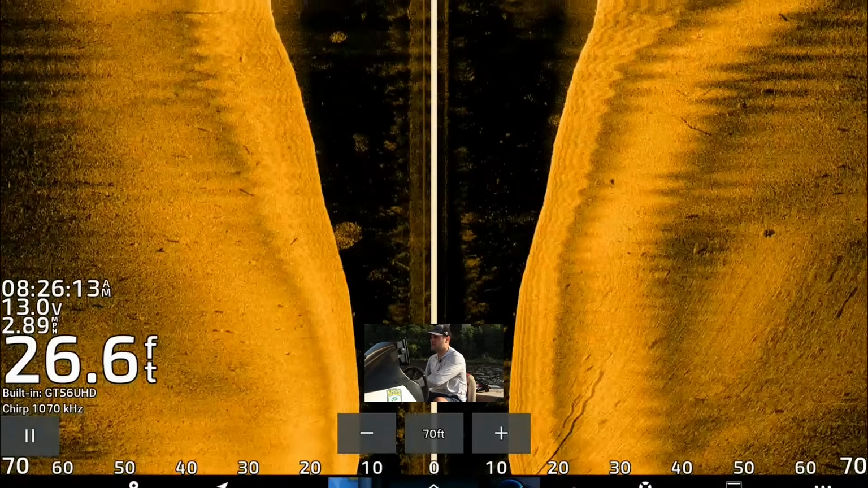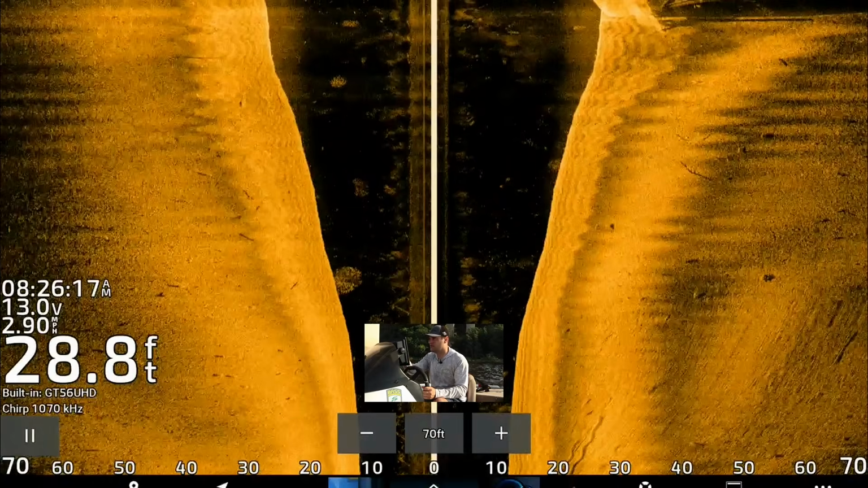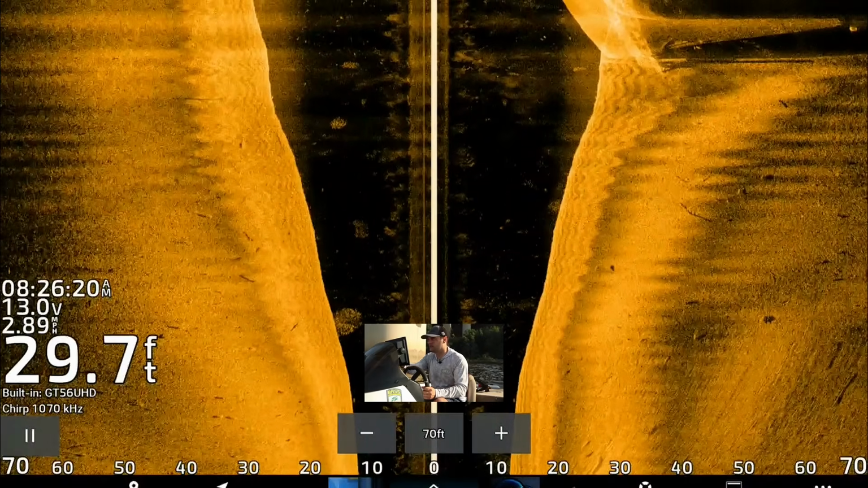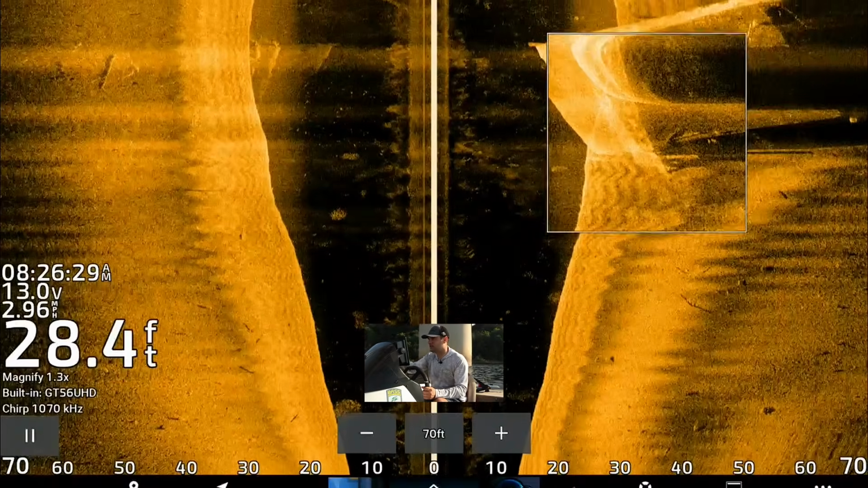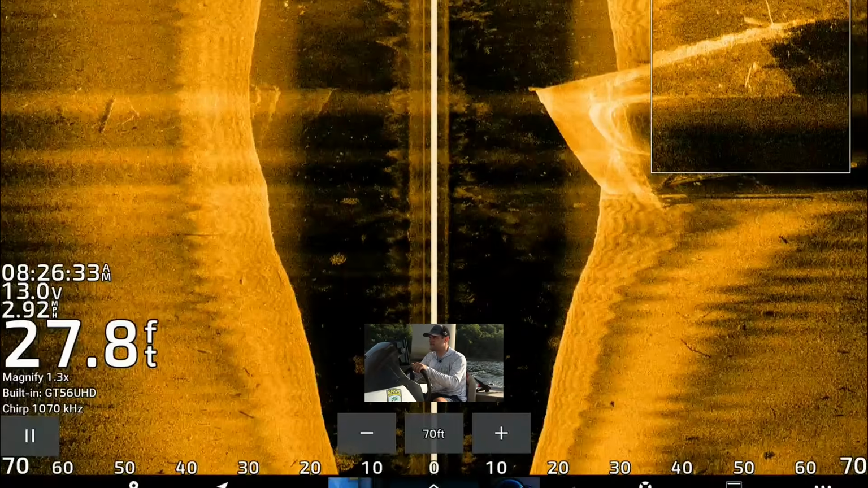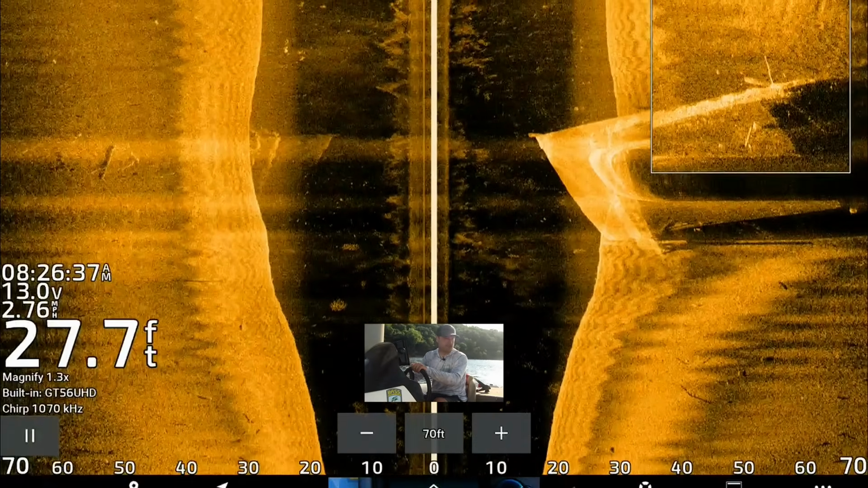All right, here we go on the right side of the screen now. We got the concrete footing, and there's the pillar. Coming at it the other way, the fish actually stood out a lot better. I mean, you can definitely tell there's some fish tucked in there a little bit, but let's go one more time around.